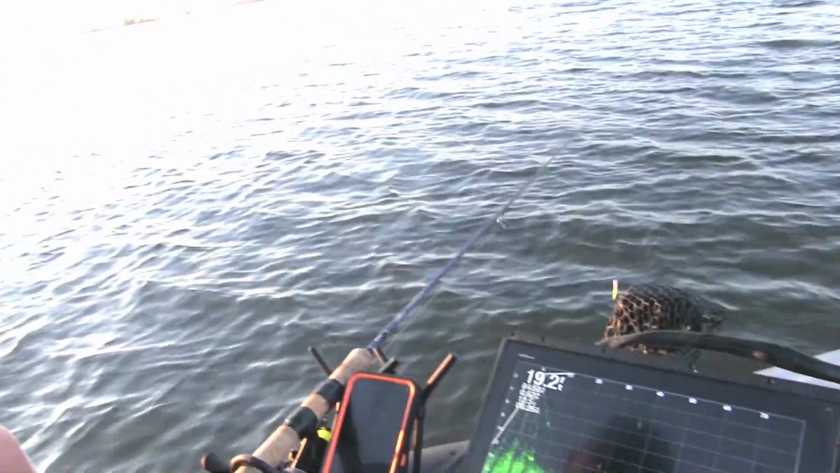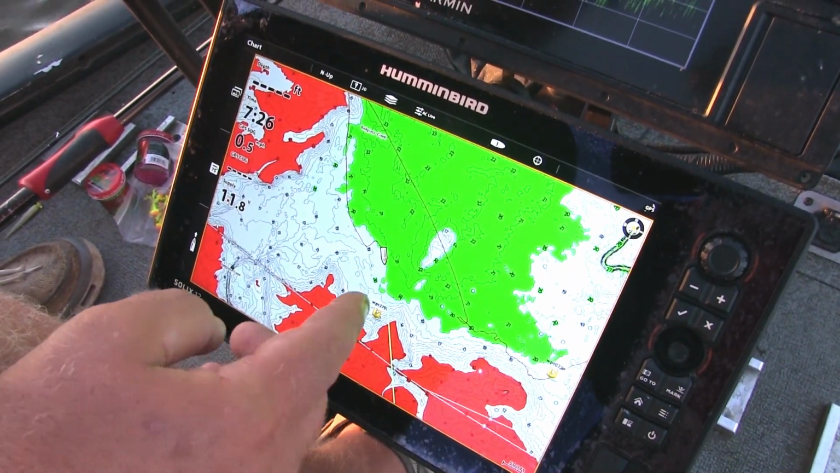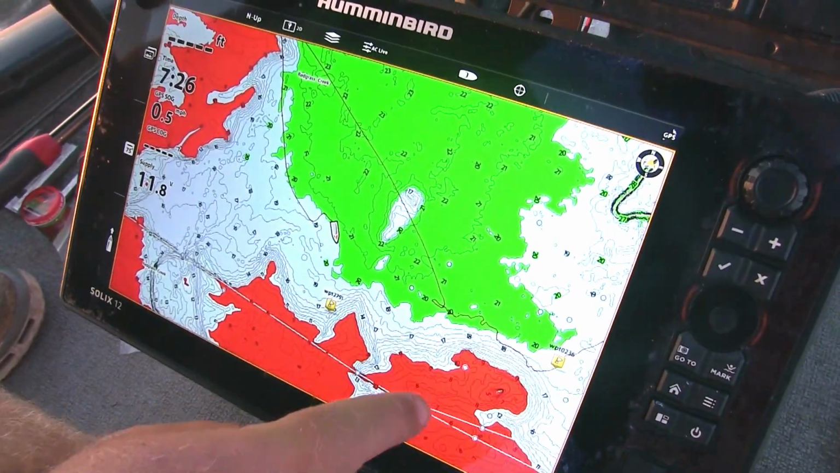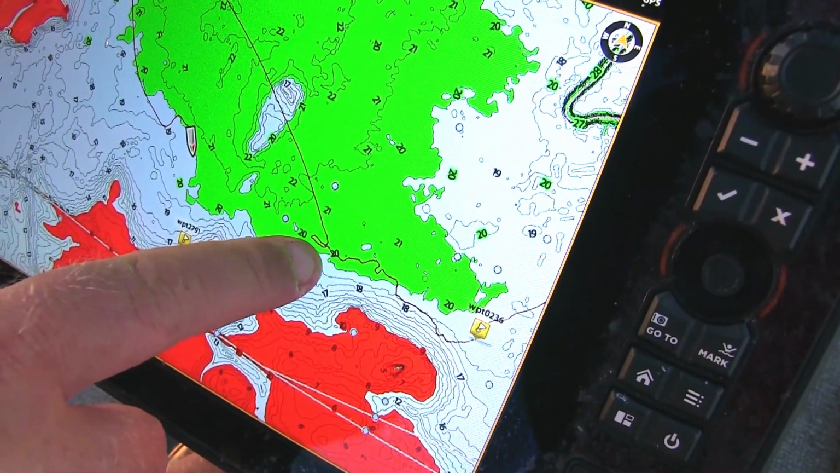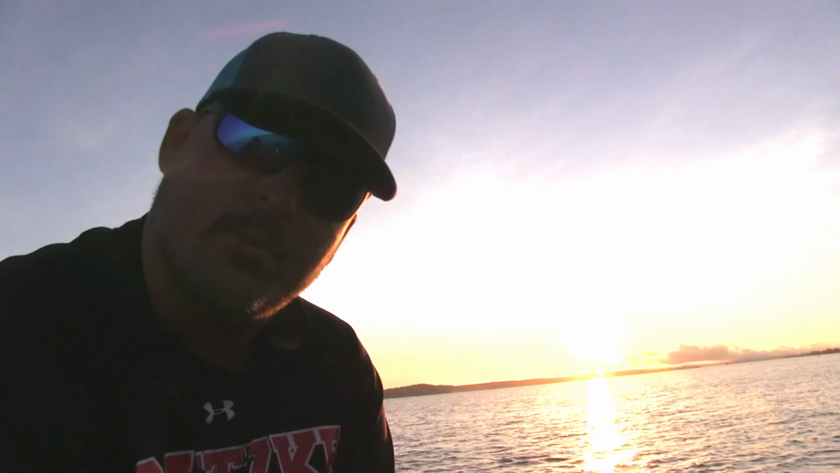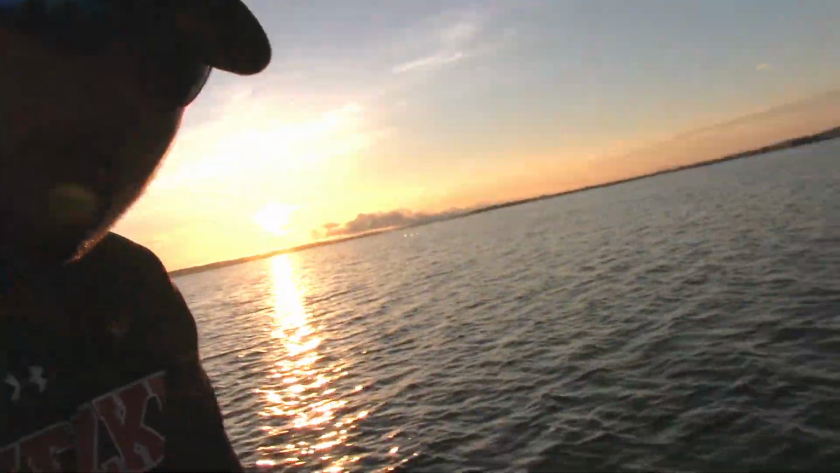Guys, I'm gonna show you how I have my boat set up. Everybody's a little different. This is a Solix 12 Humminbird down here. I also have a Mega 360 hooked up to it. I'm using it for mapping today. The reason I like these Lake Master maps on Humminbird is because I can shade my depth areas. As you can see, the red here is 0 to 10 foot, 10 to 20 is in the white, and then 20 plus is green. That just lets me know if I catch 2 fish in this green area here, I know those fish are in 20 plus foot of water, and that's where I'm going to stay at. It just helps me with my depth, where those fish are.